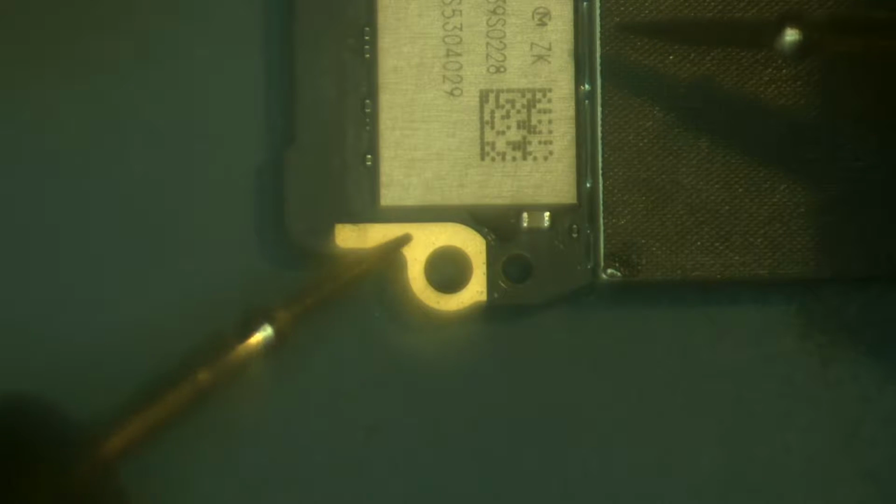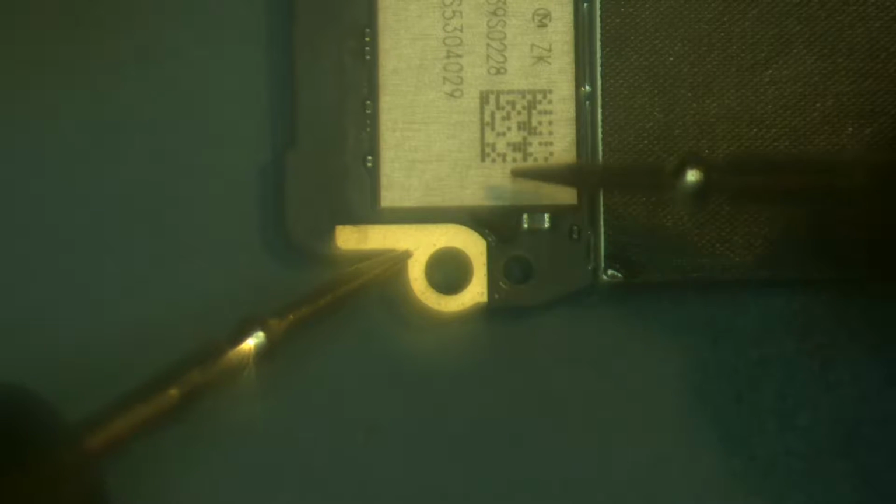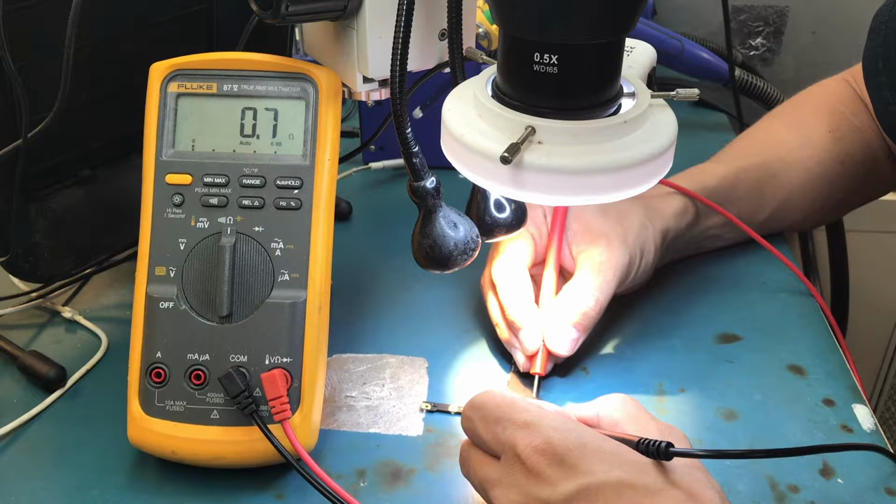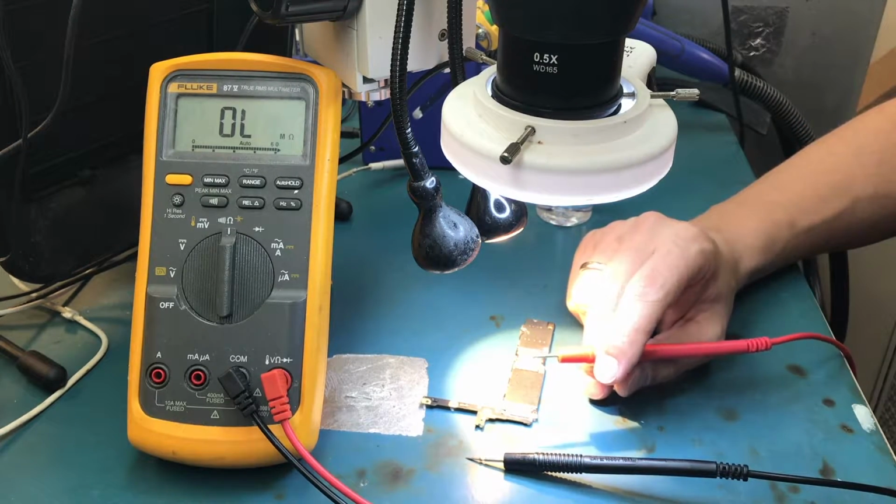Okay, here's this cap. Here's my ground probe. Putting it on the ground plane, and I'm putting the red probe onto the PP-VCC main. And what do I get? I get 0.5, 0.8, 0.7, meaning that line is bad.